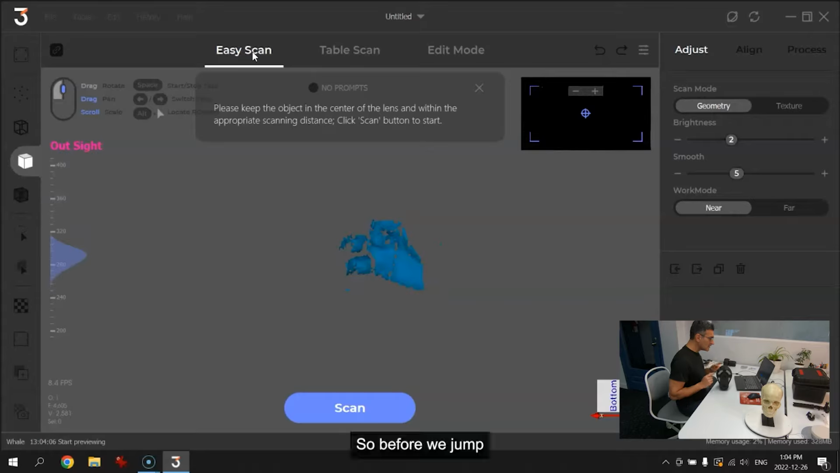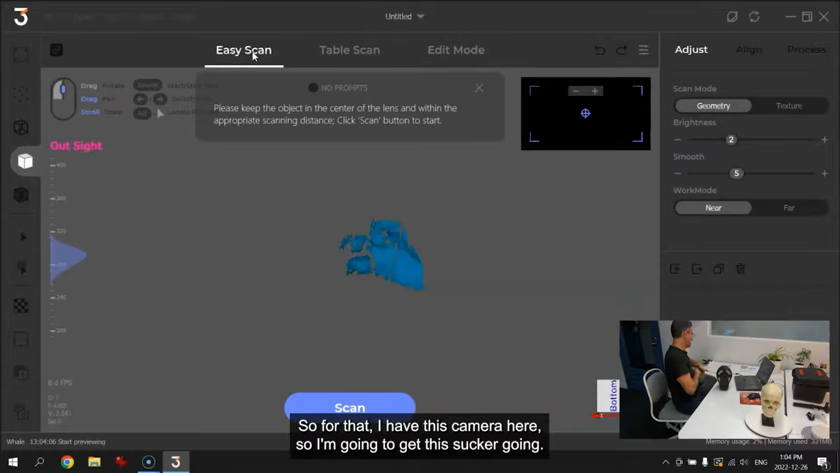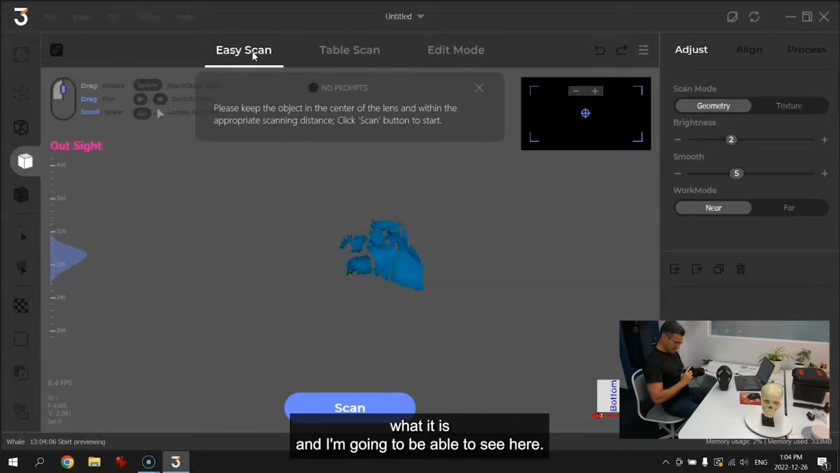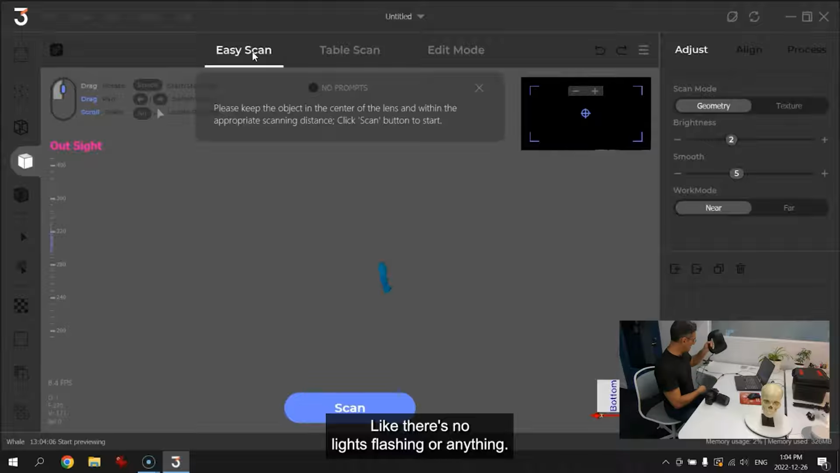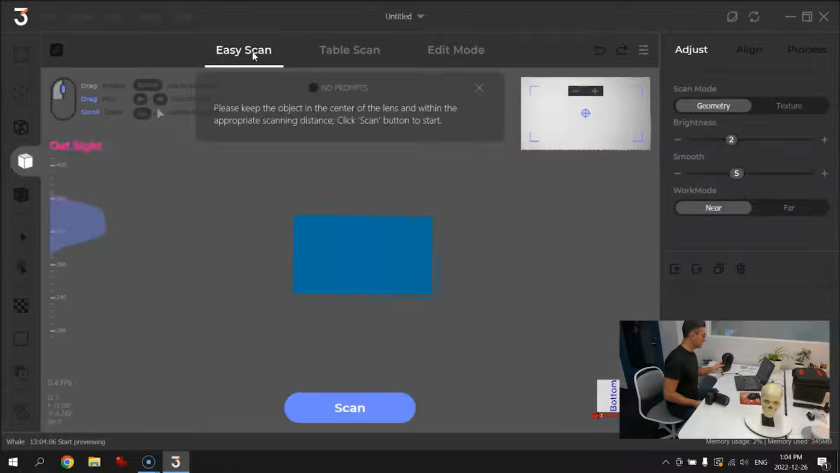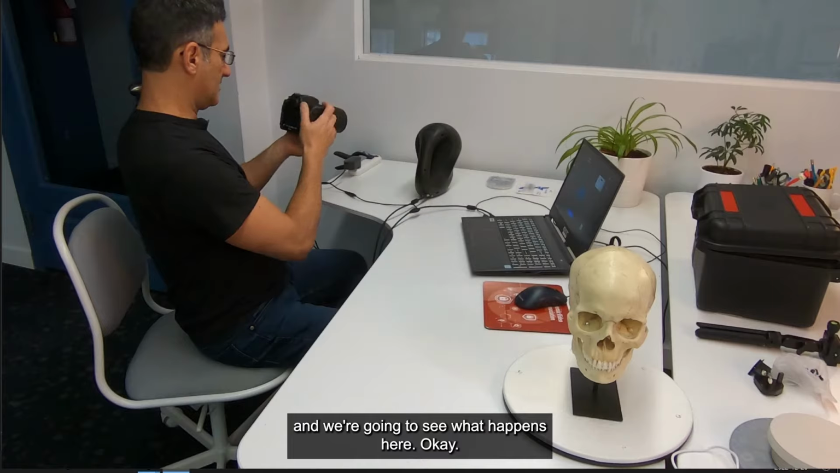Before we jump into the actual scanning, I want to look at the infrared. For that I have this camera here. So I'm going to get this going, and we're going to record what I'm going to be able to see here. This is actually emitting something right now, and you can't see anything, right? There are no lights flashing or anything. But let me get this going at a good distance here. Okay, that looks pretty good right there. I'm going to turn this on and then have a look in the live view. And we're going to see what happens here.